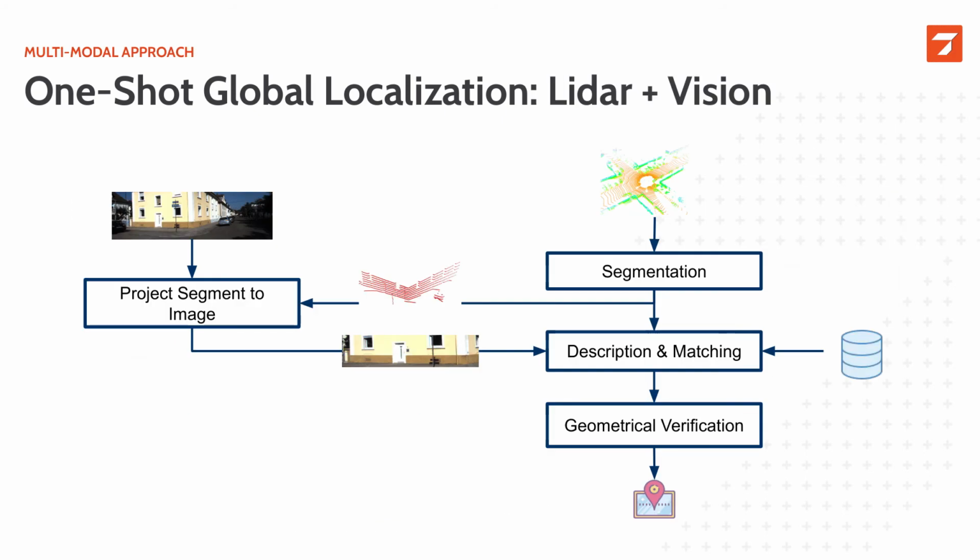On top of this, we proposed a strategy to increase the performance of the descriptor, this time using vision. So here we leverage both structure and appearance. So using a LiDAR and a camera, we project the point cloud on the corresponding image. And then both the image and the point clouds are passed to a new neural network for extracting the descriptor.